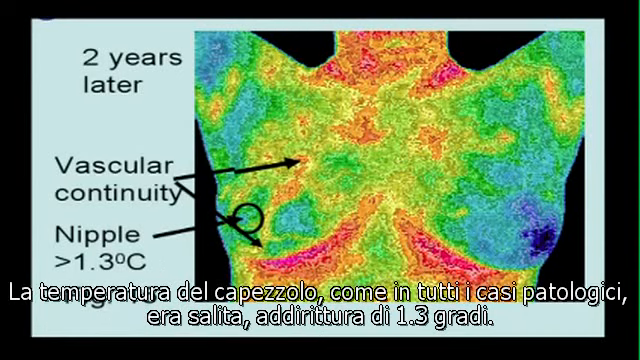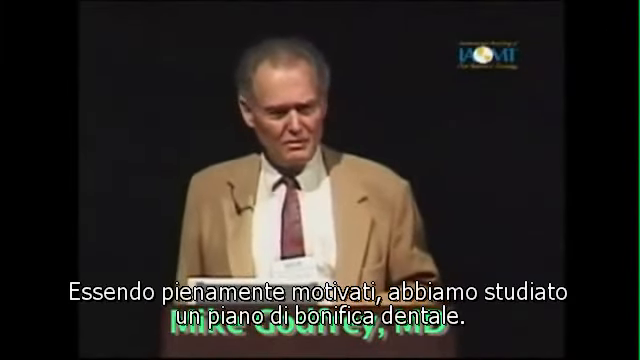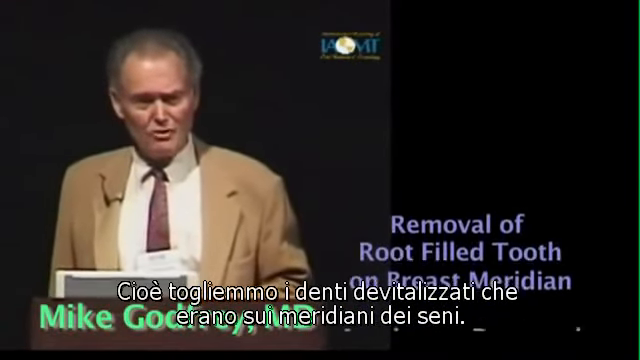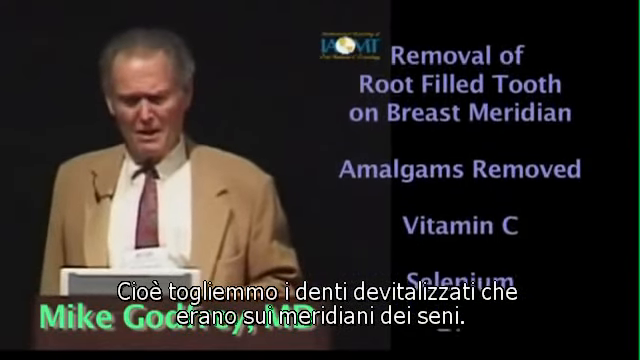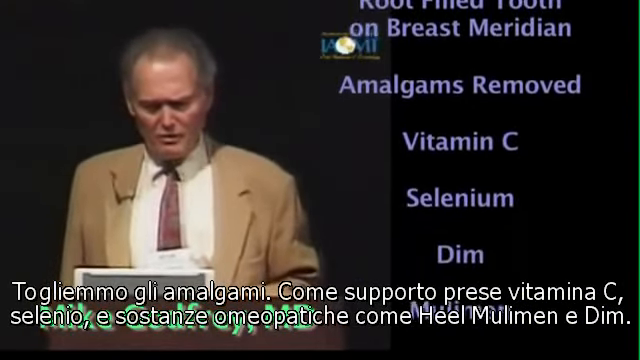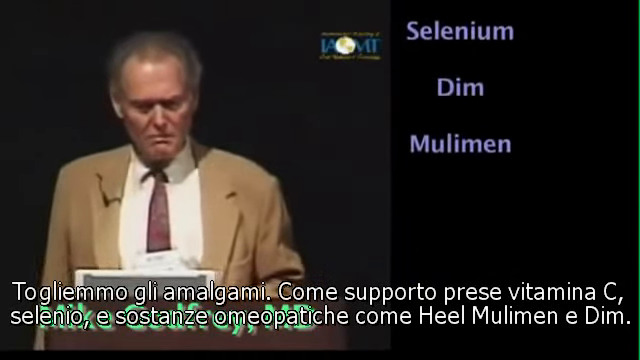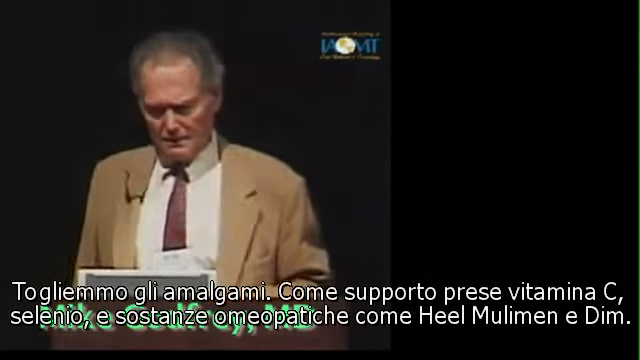The nipple temperature had gone right up, over 1 degree, 1.3. So we intervened. We instigated measures which consisted of removal of a root-filled tooth, which had to be on the breast meridian as well. She had her amalgams removed. She went on vitamin C, selenium, DIM, Mullimen, homeopathic.